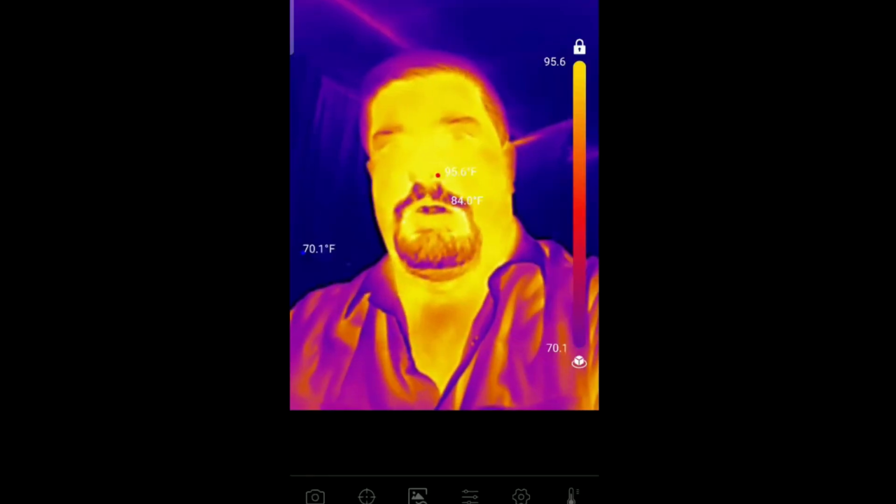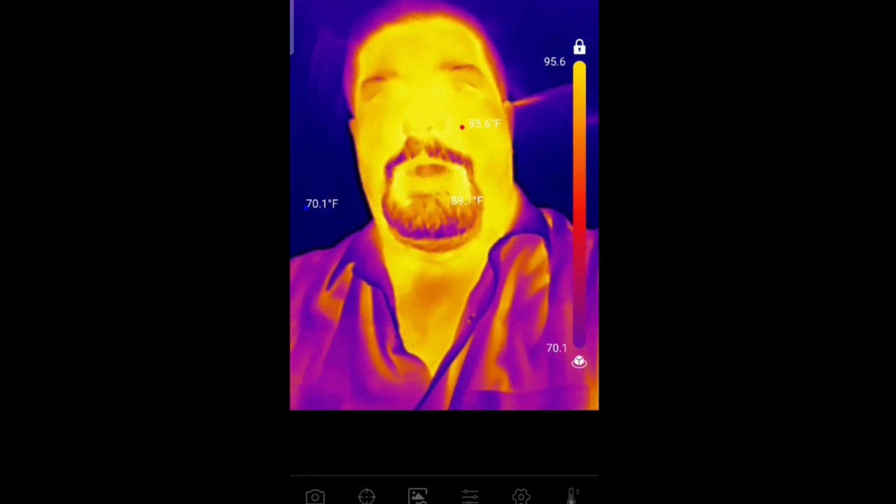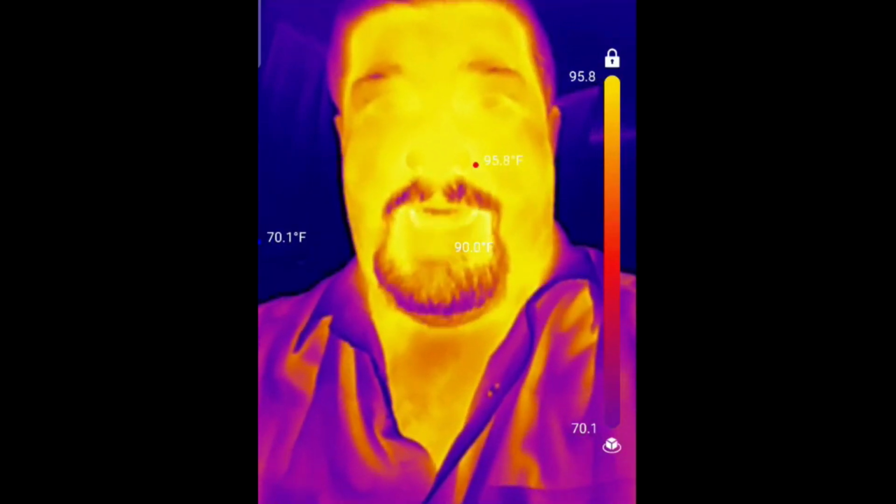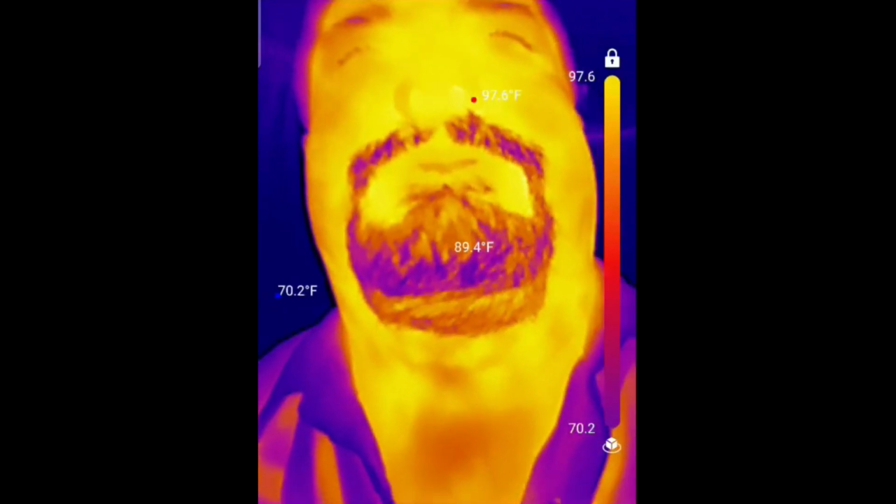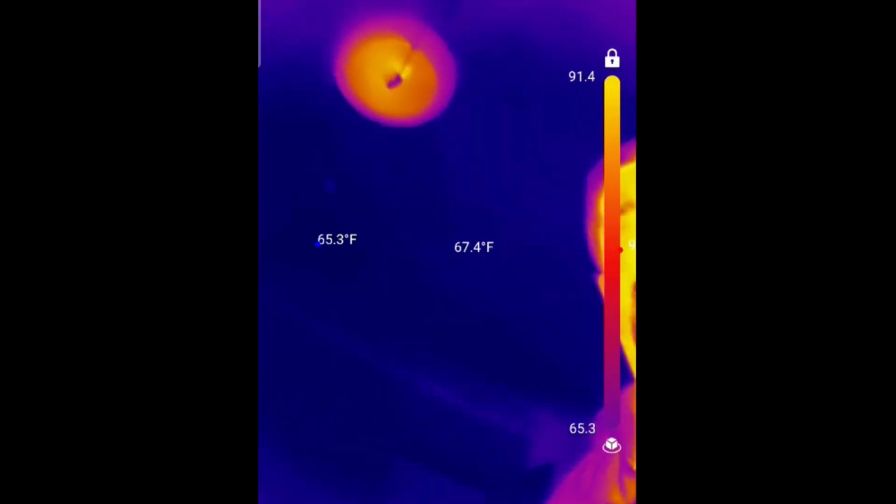So now we got it into Fahrenheit here, so I know what I'm looking at. My face skin temperature is about 95 degrees. The inside of my mouth is 97. It actually said 98.5, but I didn't see that until just now. So I'm about the right temperature. So let's just see here.